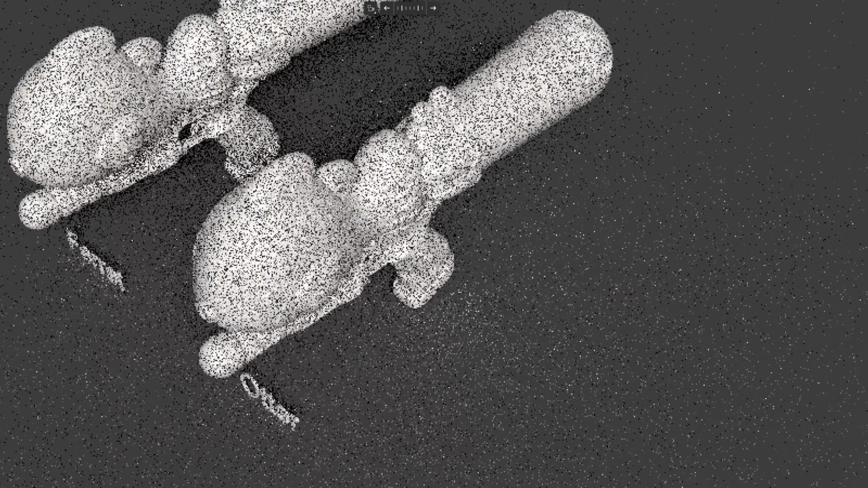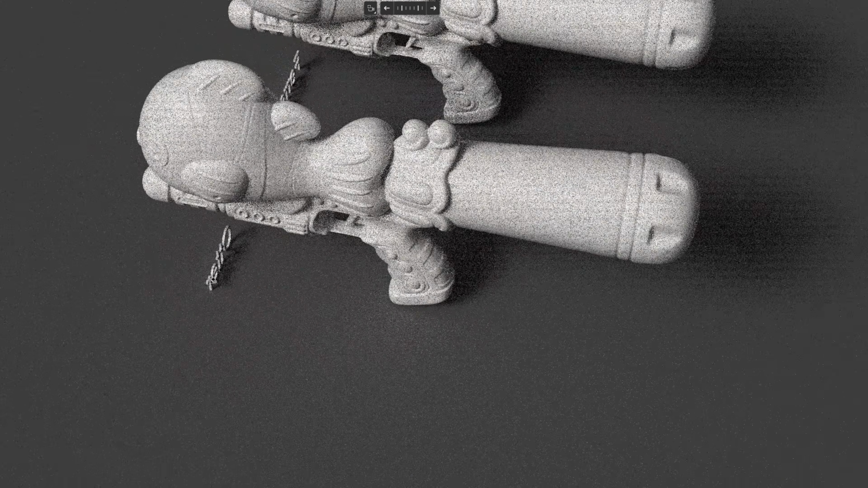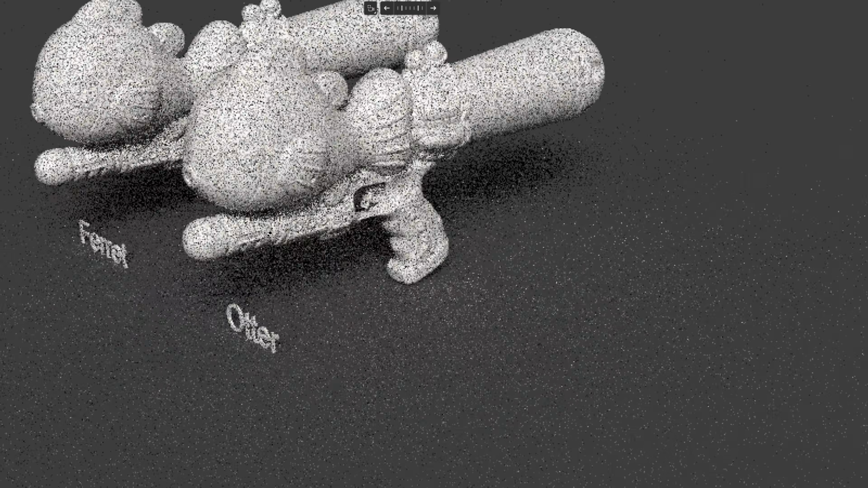And for the scanning experience, the Otter can track this object very well. It's the fastest scanner that can scan this object. Very easy to scan and track.